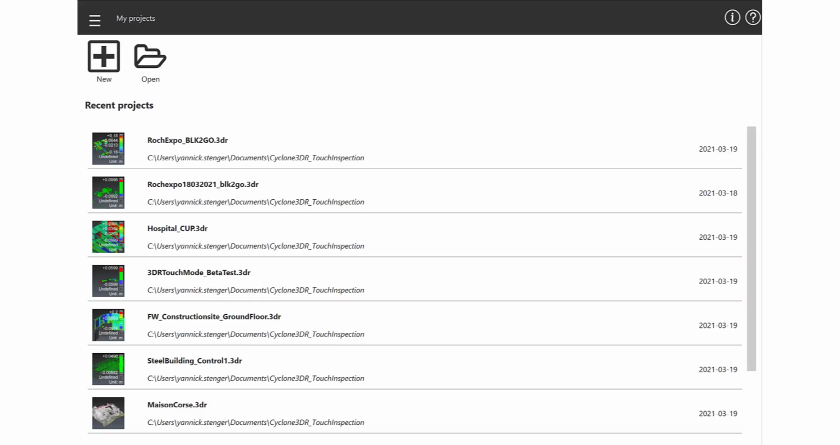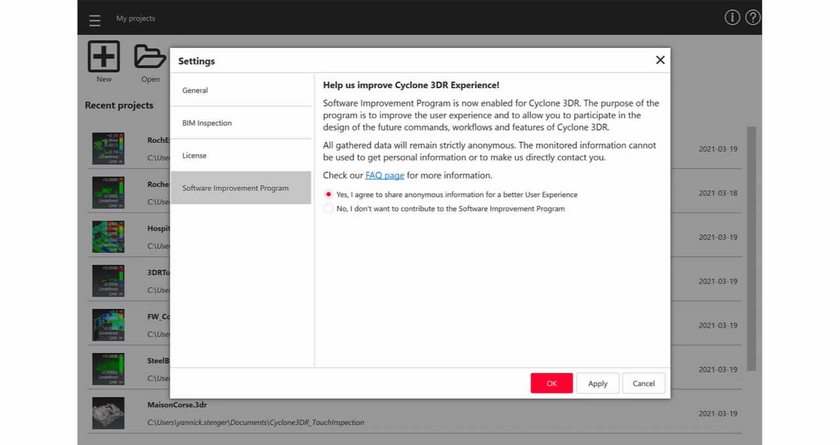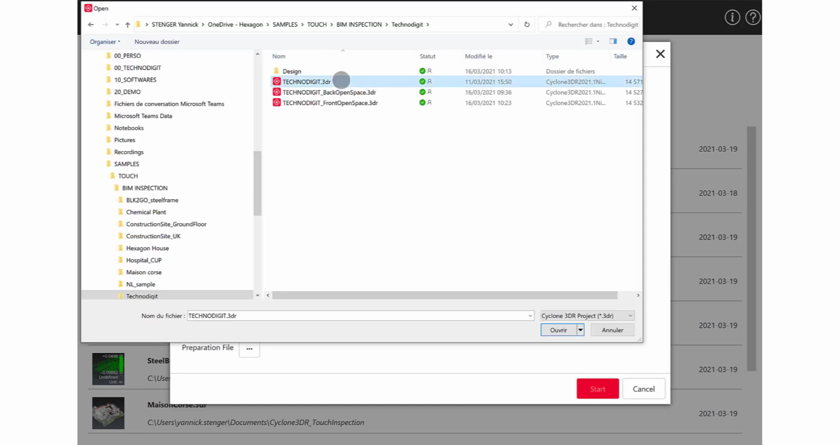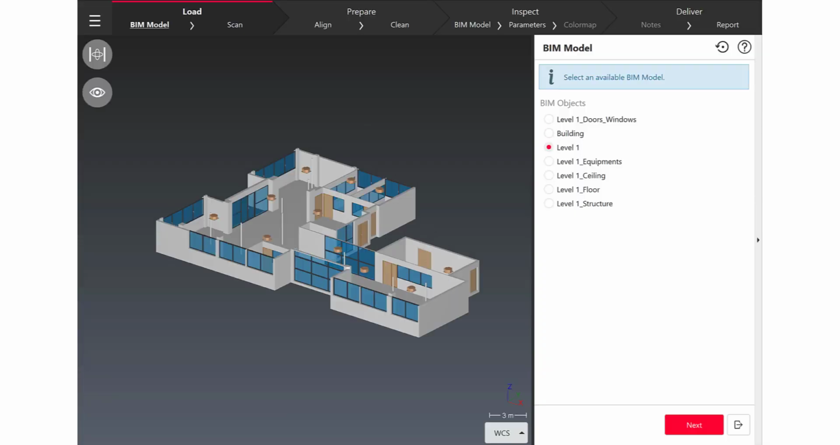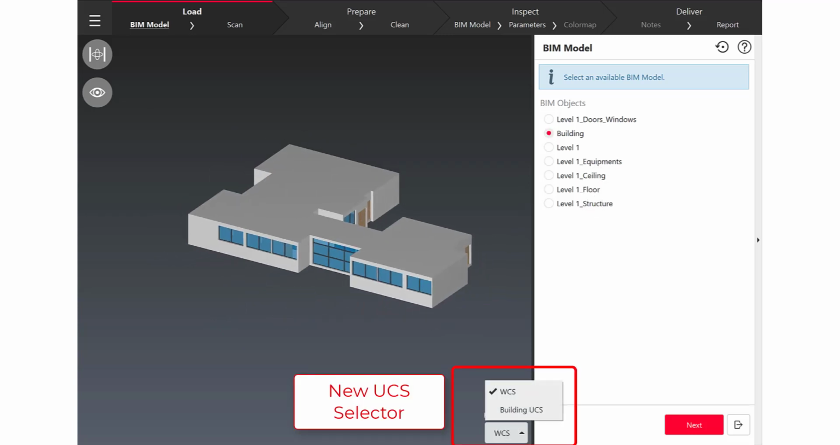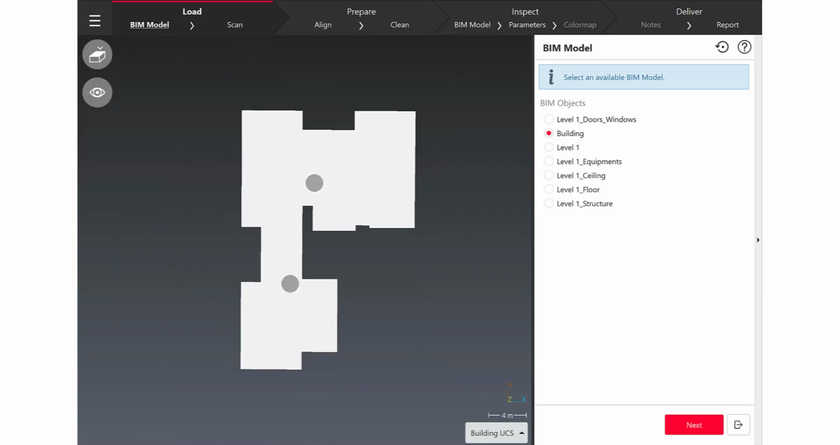The first thing that is important to know in Cyclone 3D Touch mode is this new interface to make your life much easier in the field to achieve your as-built inspection. So after clicking New, I can easily open my preparation file, and this one contains obviously the BIM model I want to work on today, and all the sub parts of the BIM model I want to focus on for my job to deliver a report to my customer.